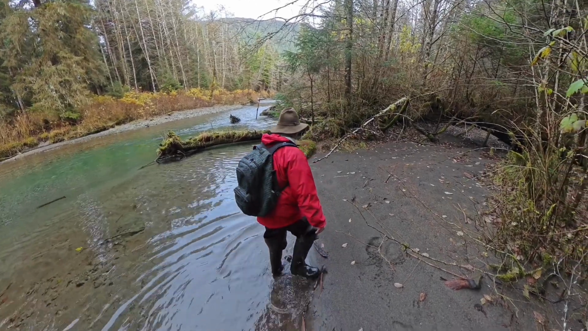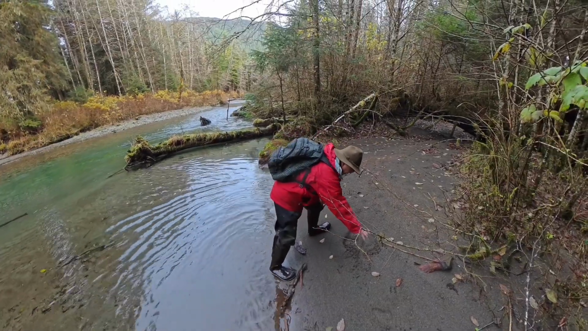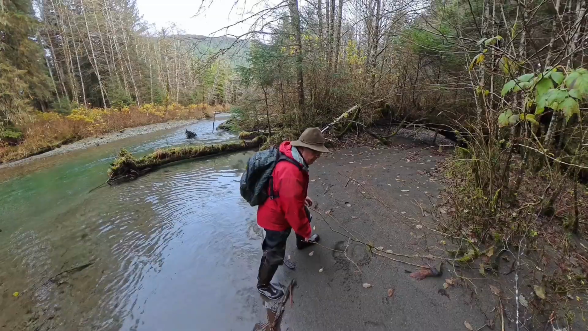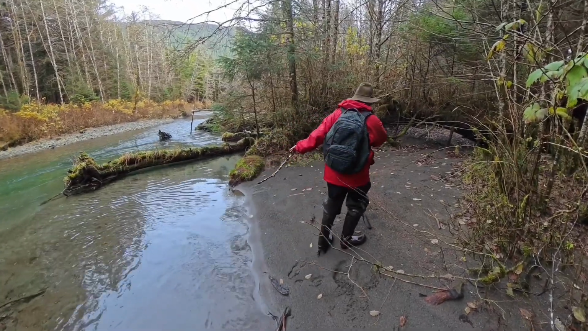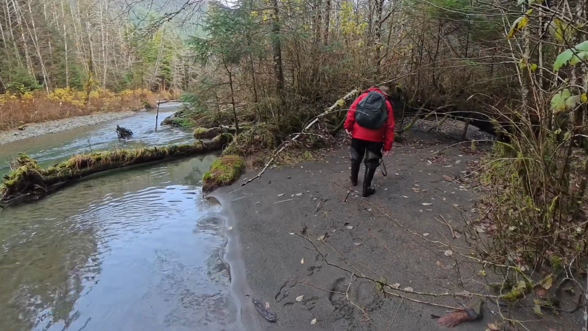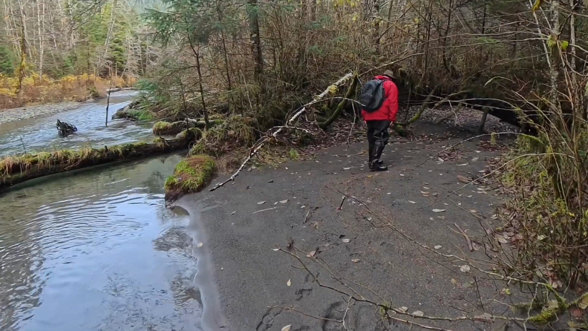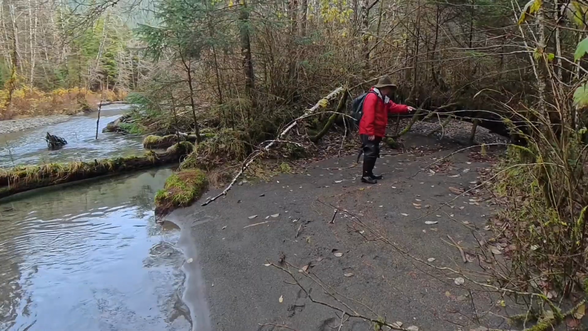Here's where the tracks are. I'm going to walk up there a little ways to the right, see where those tracks went. I think they went up underneath this log up here and over to where I've got my trail camera. This area's been real productive for me as far as putting trail cameras out.